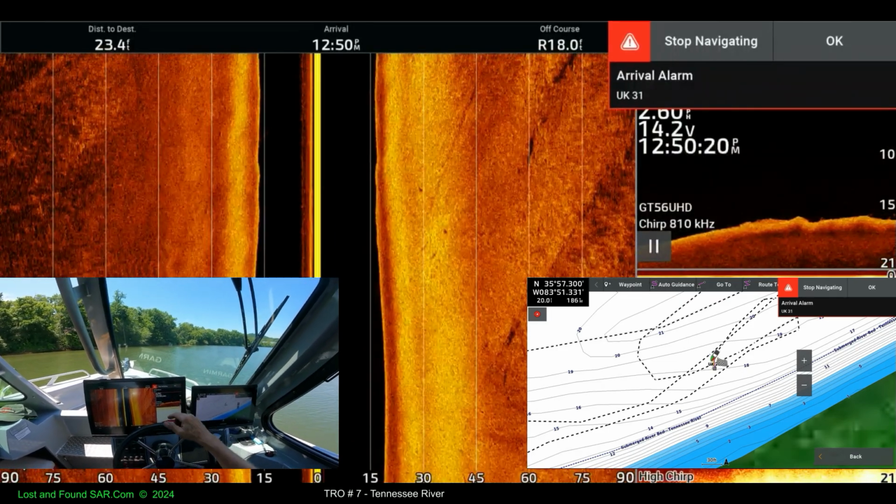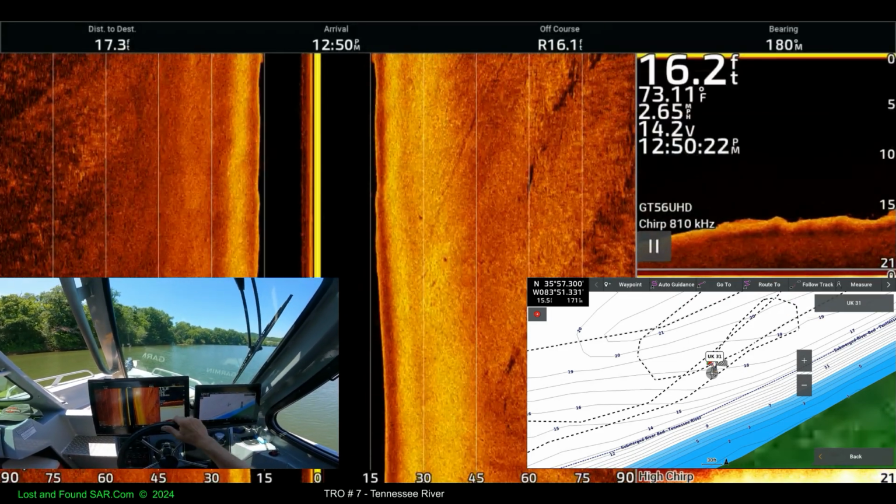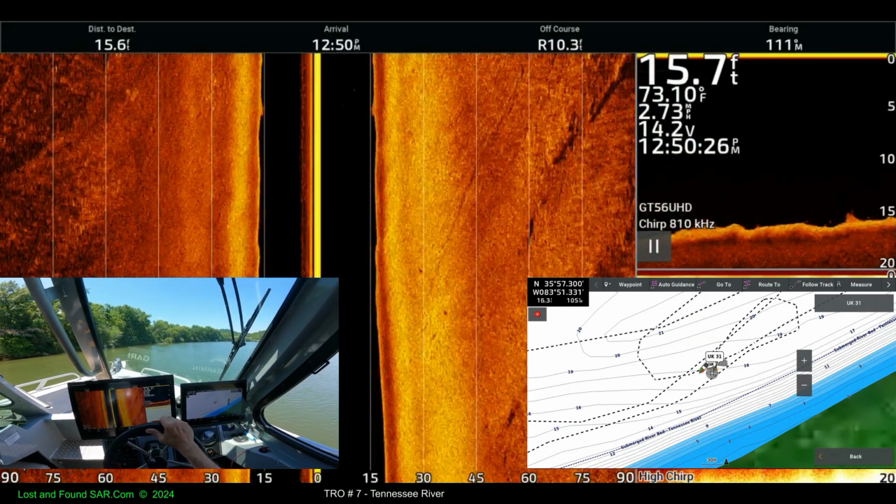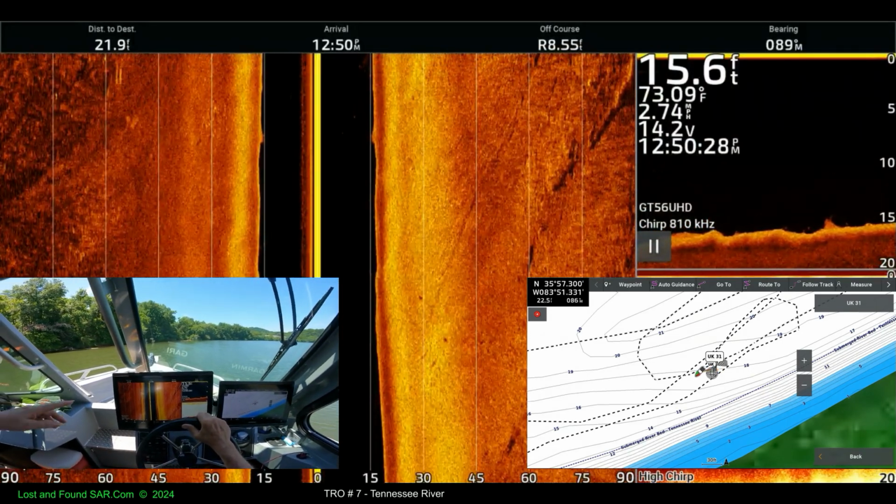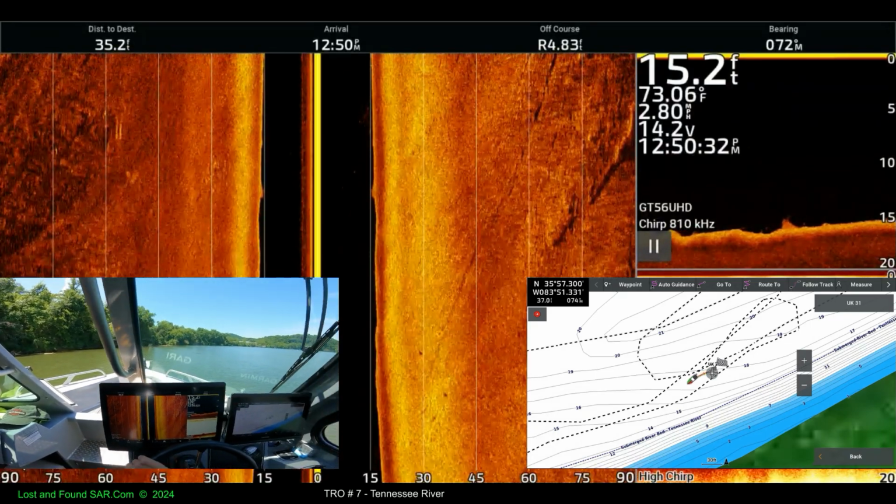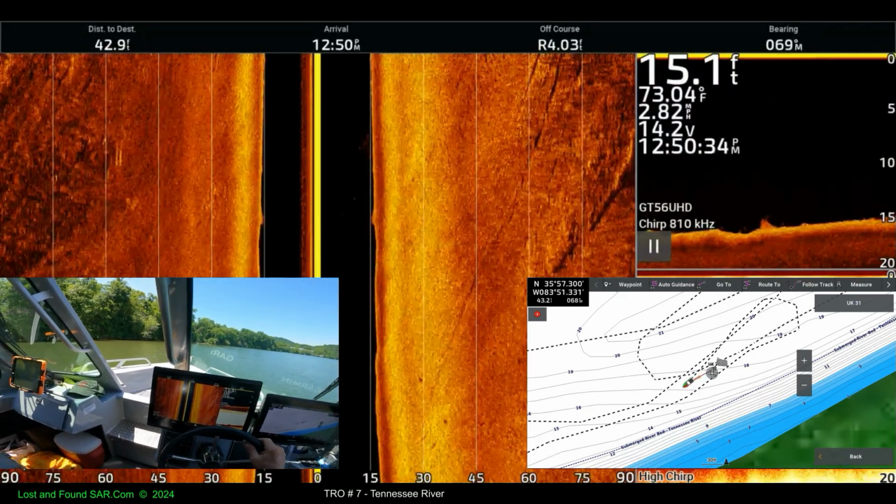Uh-oh. Oh. Stop navigating. Right there's something. That's your 2 pipes, you think. And somewhere on the right is your 2 ladders.